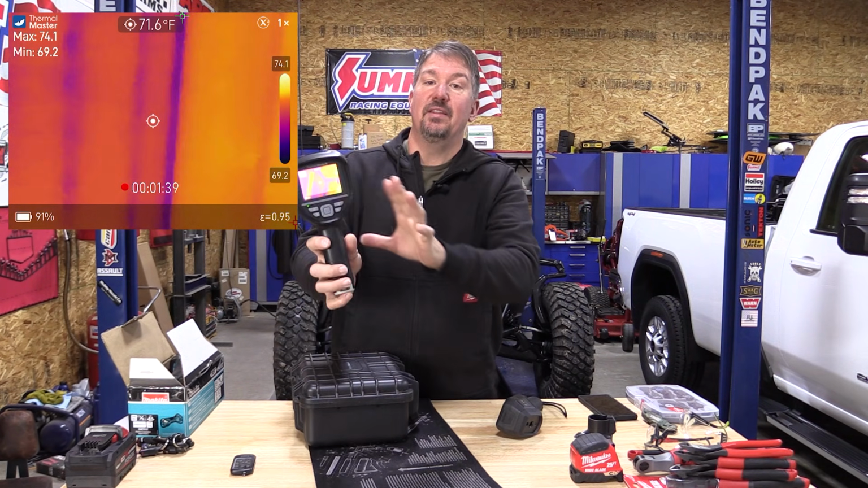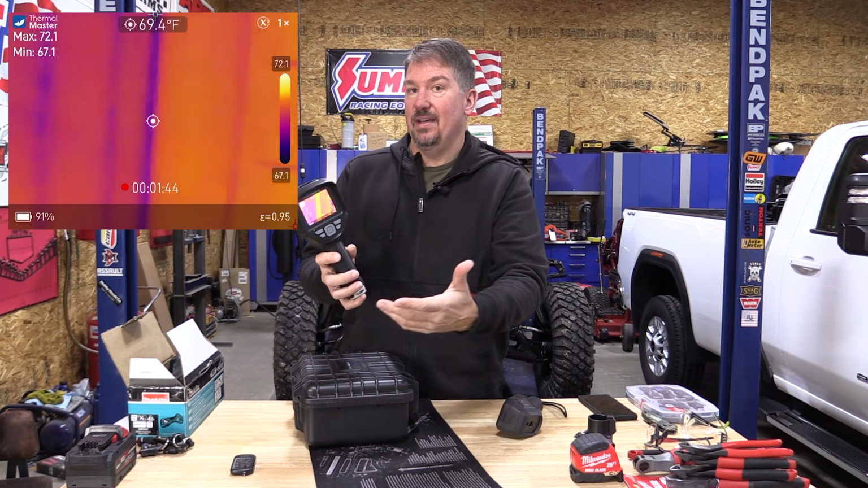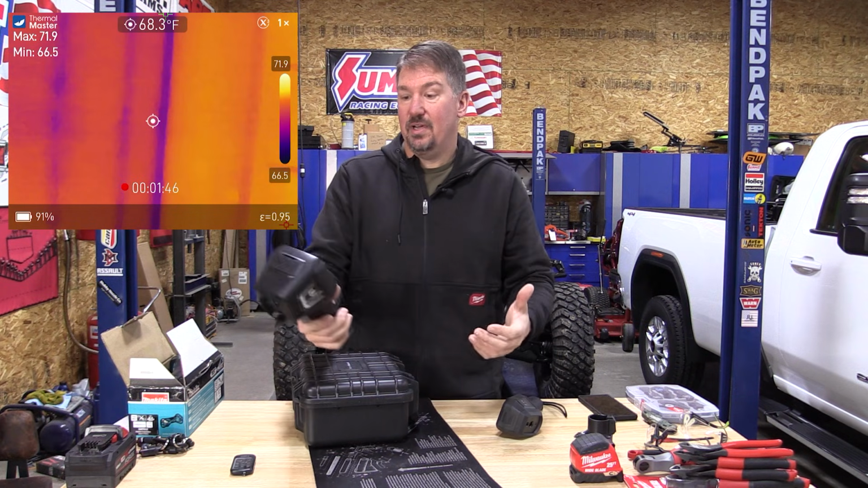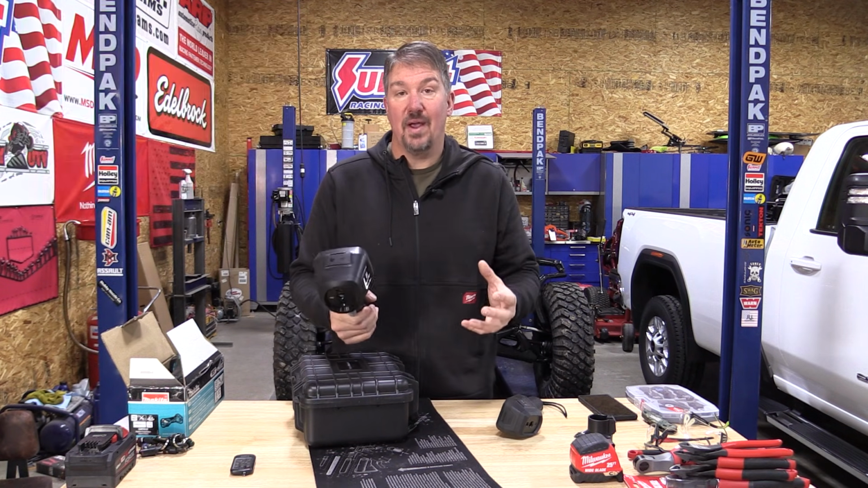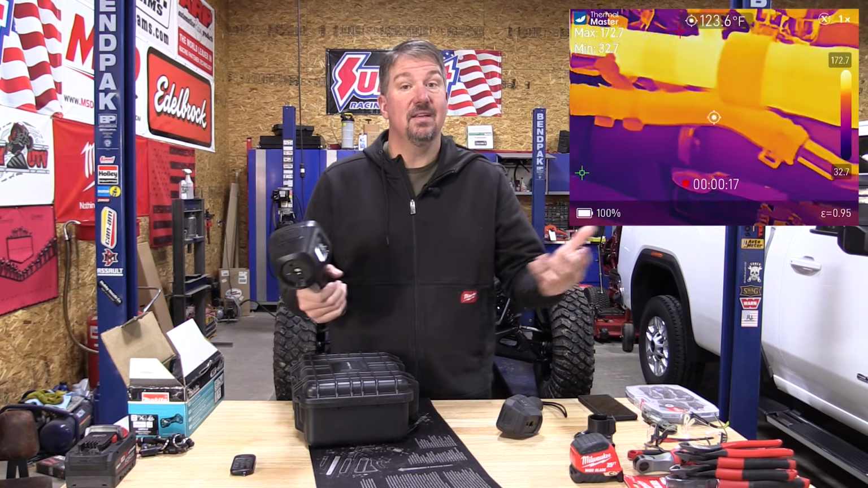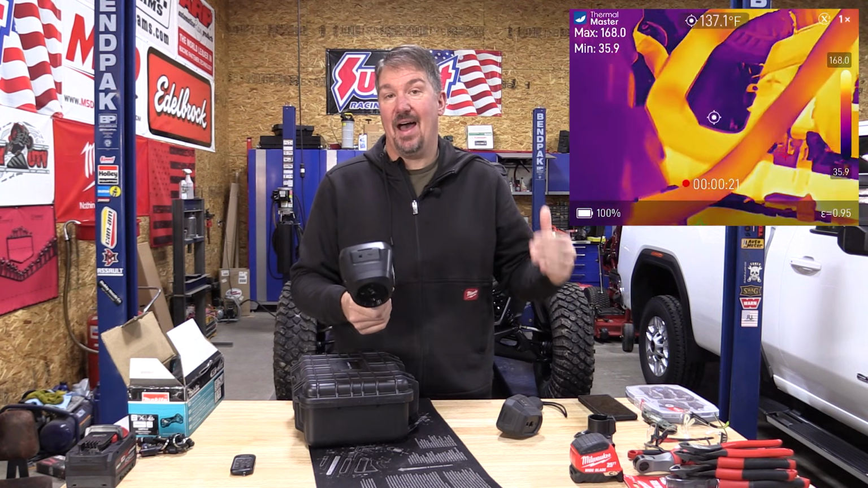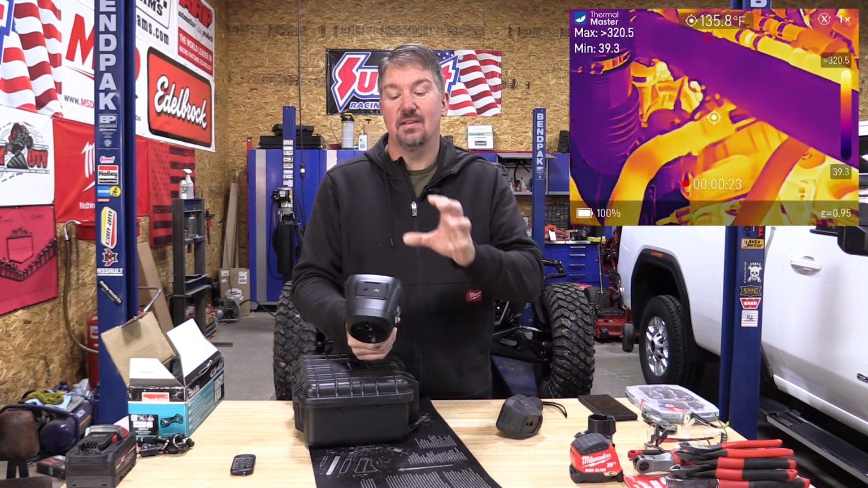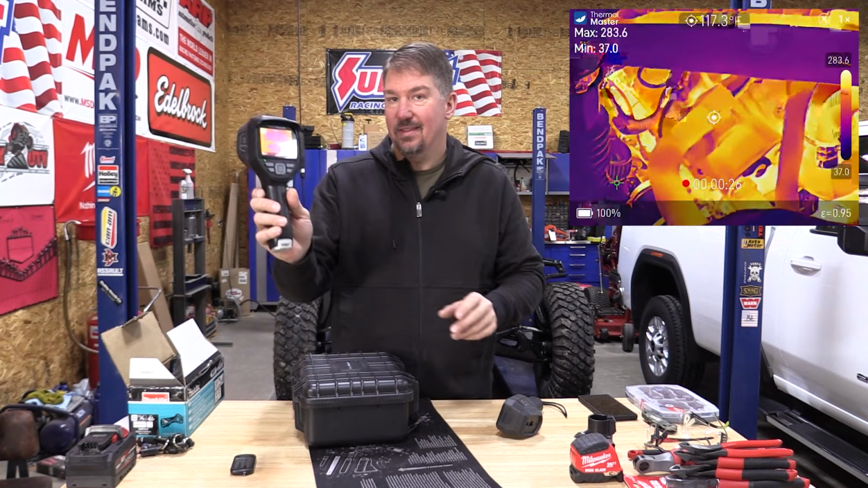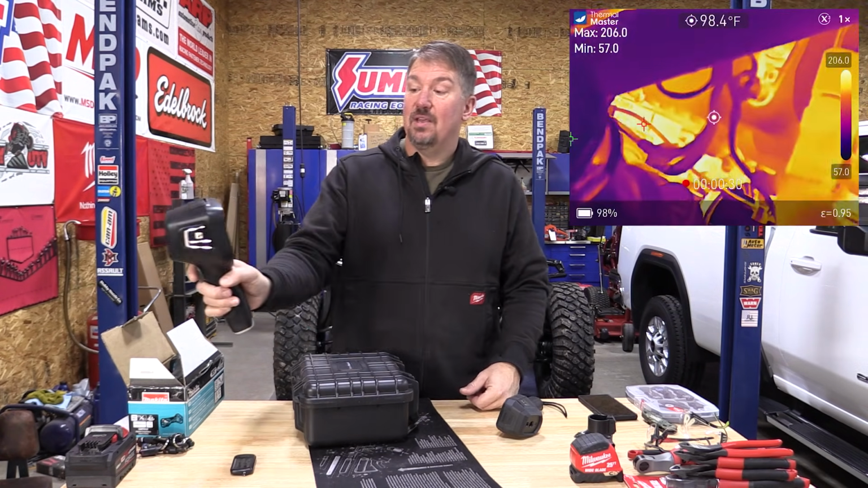The big difference on the Thor from that one is basically the screen size. I think being able to look at this and have a screen that is brighter, larger, and maybe not as accurate is a little bit nicer to have. I like to have the high accuracy stuff in a screen that doesn't blink every once in a while. This guy tends to just blink in and out on me. But other than that, we can record.